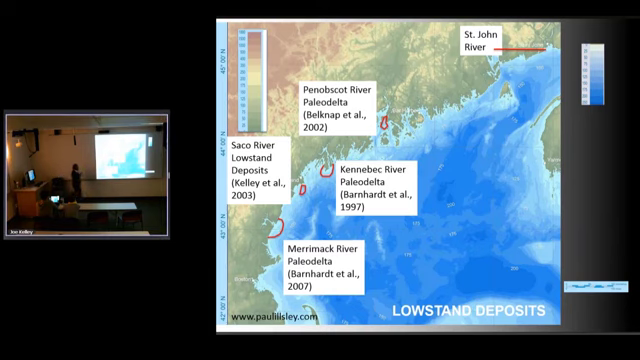Finally, I'll mention some other areas that are really estuarine. I'll talk about up in here. This is looking at the paleodeltas on the Gulf of Maine. The Merrimack is the largest, written up by Walter Barnhart and more recently by Chris Hine and others out of BU. The Kennebec I've talked about, another large river.